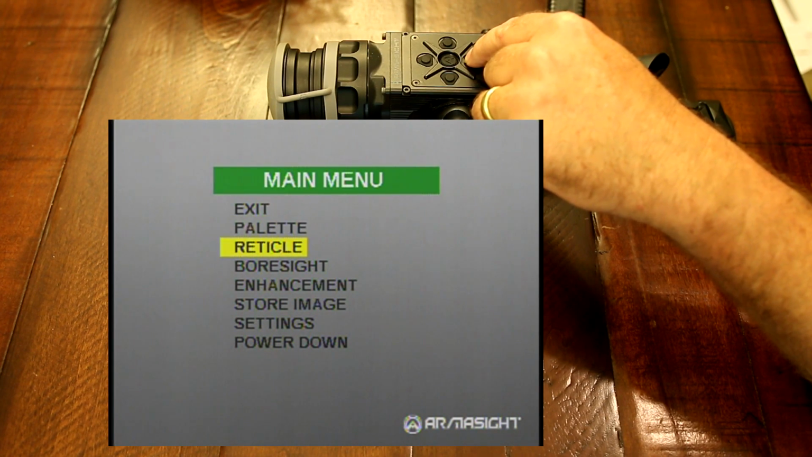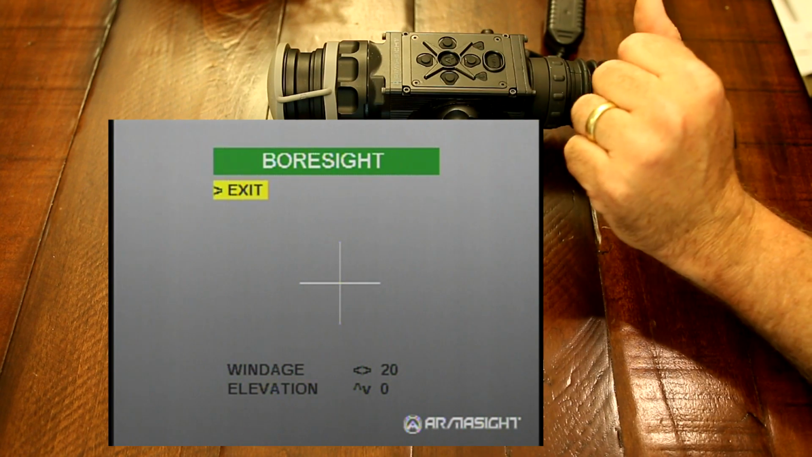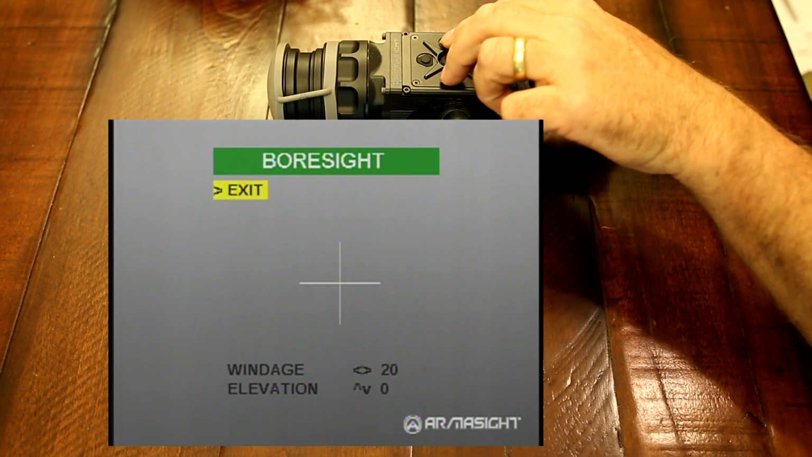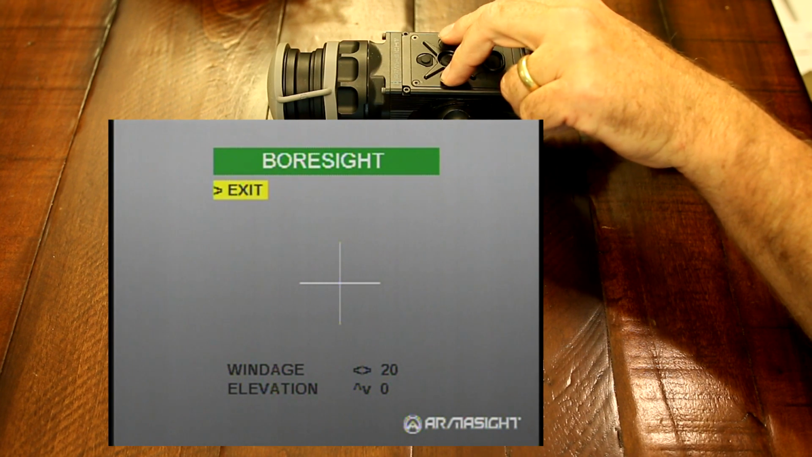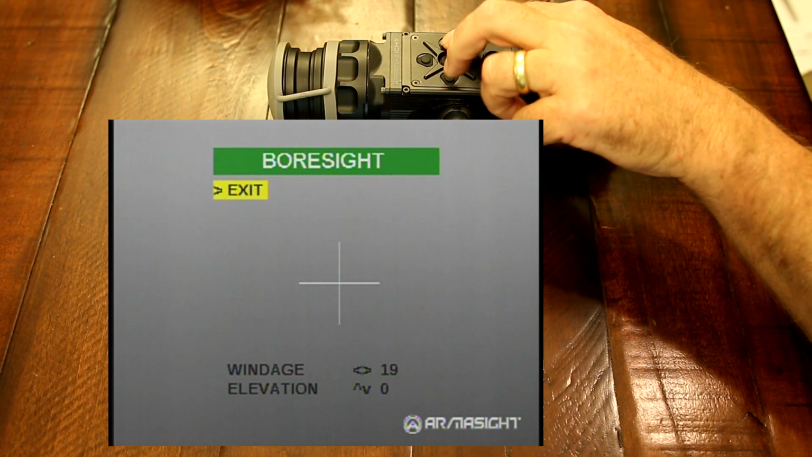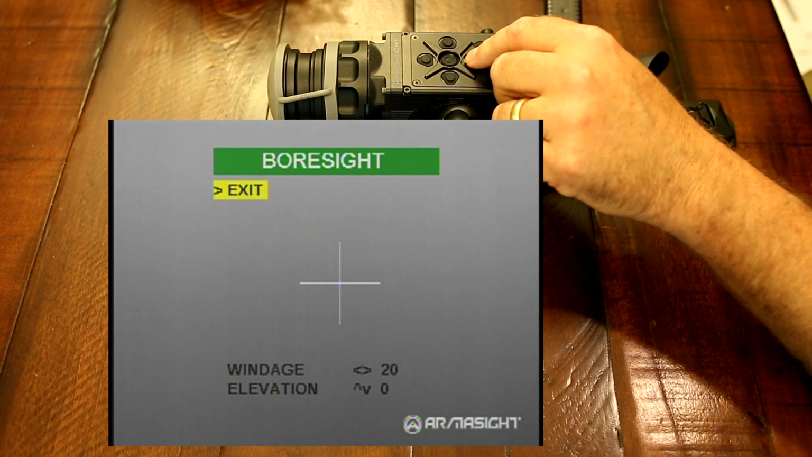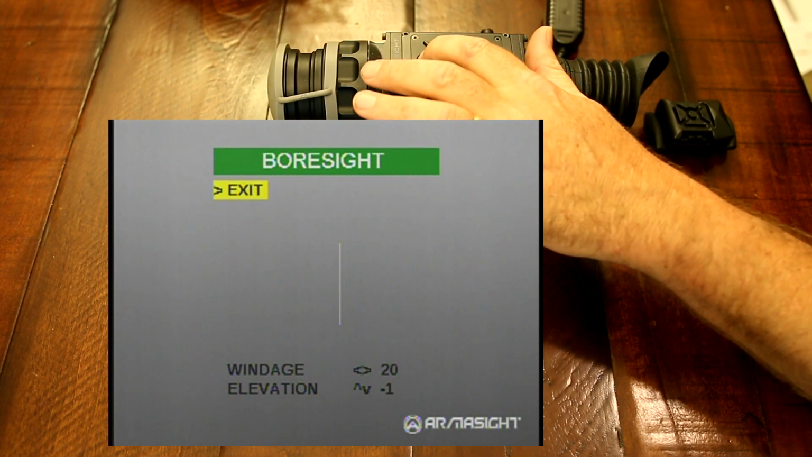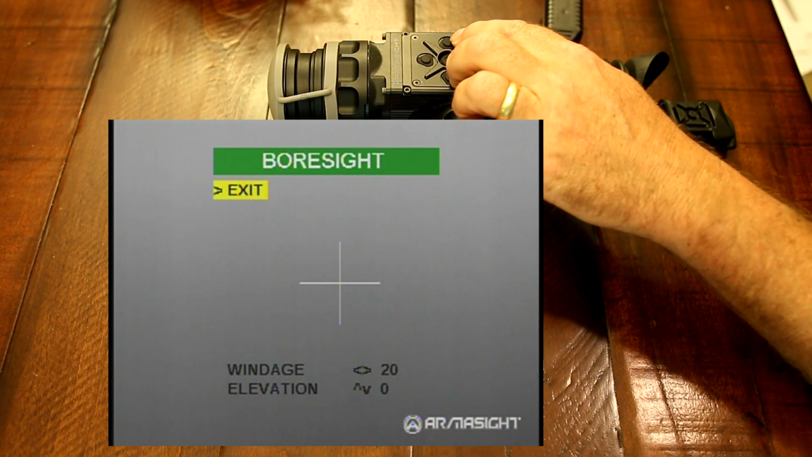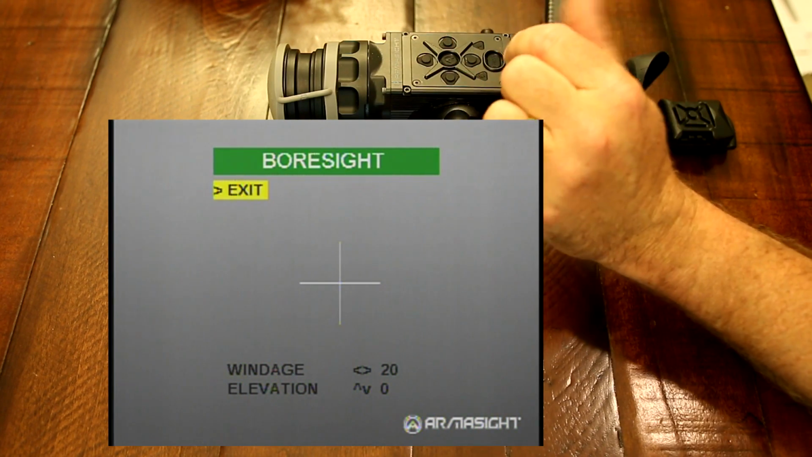Next, we're going to go into the bore sight. Bore sight is how you actually sight in the scope. As you can see down there, you have windage and elevation. Of course, default is at 0. And as you click left or right, the numbers will increase or decrease. And basically, each click on your windage or elevation is like one click on your turret on your scope. So it's very easy to sight these scopes in.